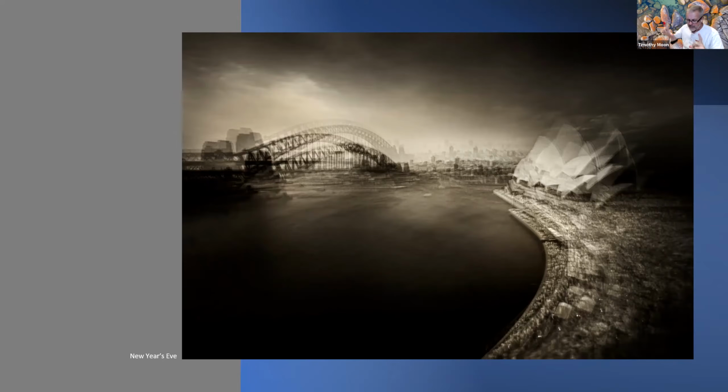So you'll hold your camera in one spot, move it a little bit, move it a little bit, move it a little bit, and your second's over. So it's just a bit of trial and error and playing around with what might work, what won't work. But as I say, I think there's about 20 or more goes to get that one. But it was a bit of fun. New Year's Eve, what else you got to do? It's a great effect.